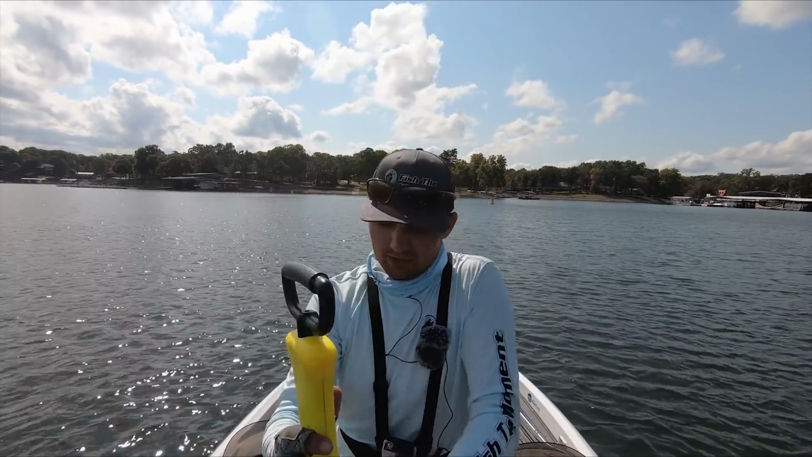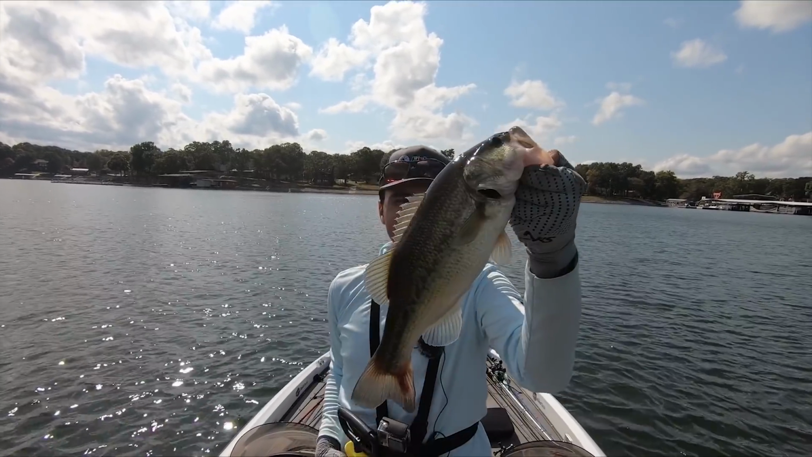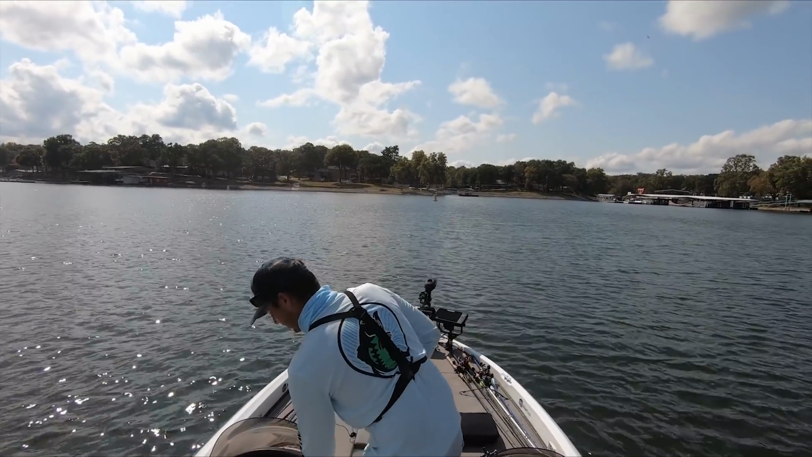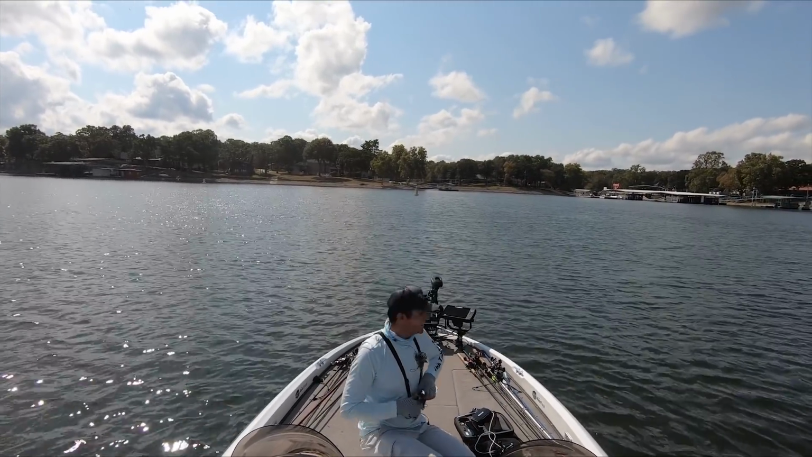1 pound, 13 ounces, not a big one again, but another keeper. And man, I need to get back down there because they're going crazy. They're literally busting all around the boat. I need to put another camera battery in my other camera. Oh my gosh, this is a nightmare, but that's number 3.